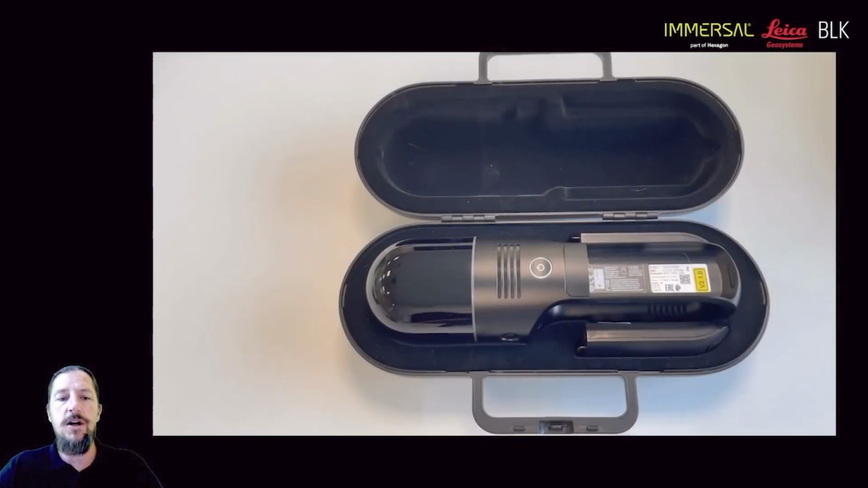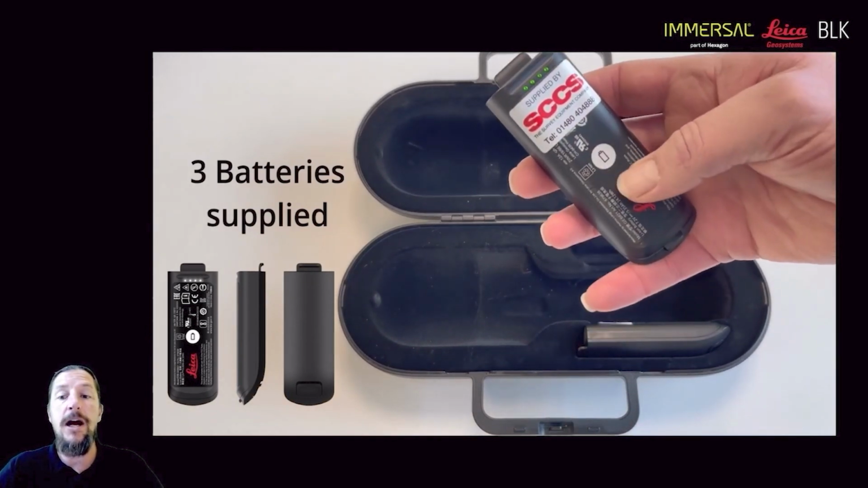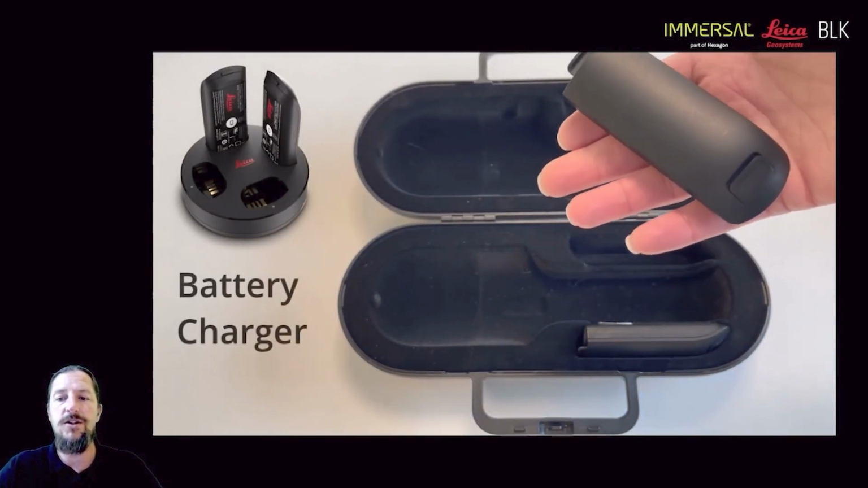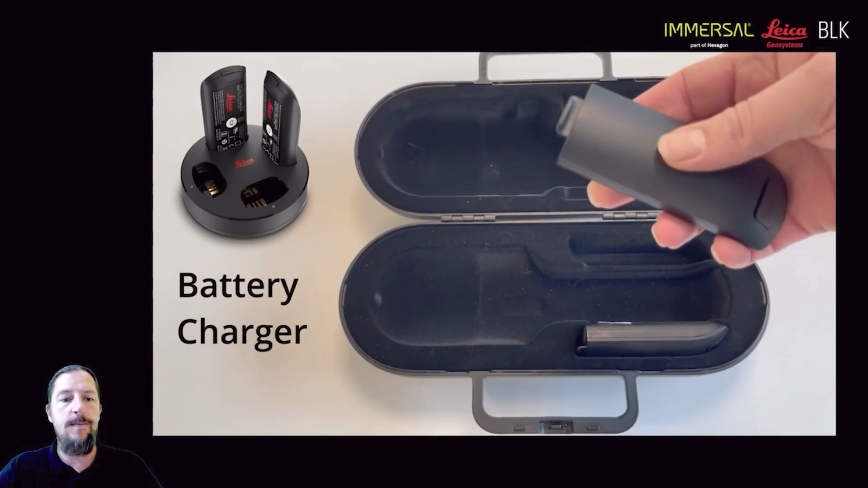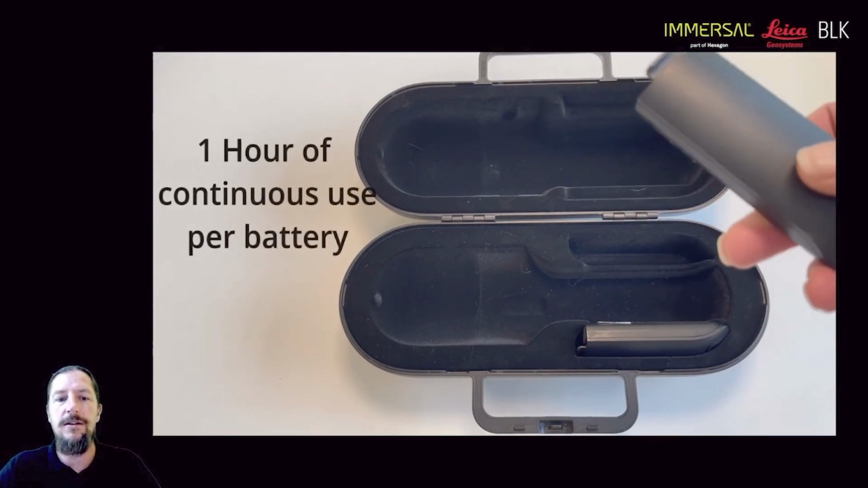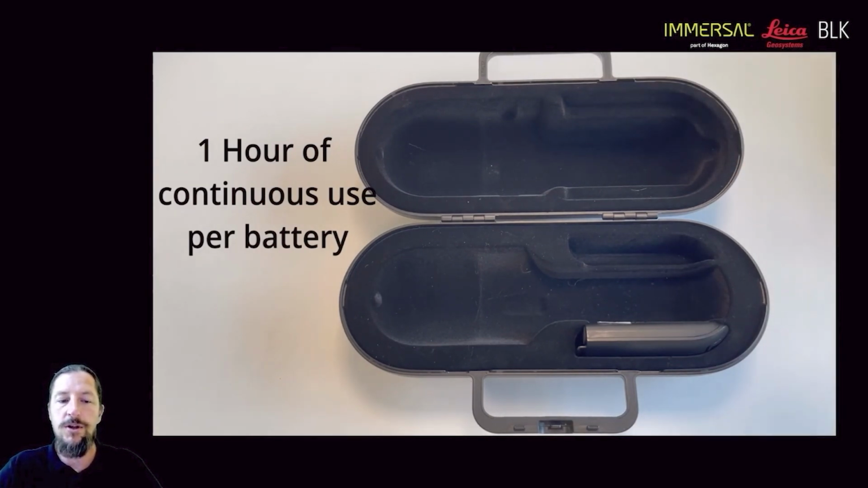You get 3 batteries with the system. Each one of these batteries lasts around 45 minutes to an hour, and you can just press that button and it lights with LEDs and tells you what the charge is on these batteries. So it's quite handy to always know exactly how much charge you have left. We have an application as well, where it will tell you how much charge is actually on that battery, and that's something we can look at in a little bit more depth later on. So around about an hour of continuous use per battery.